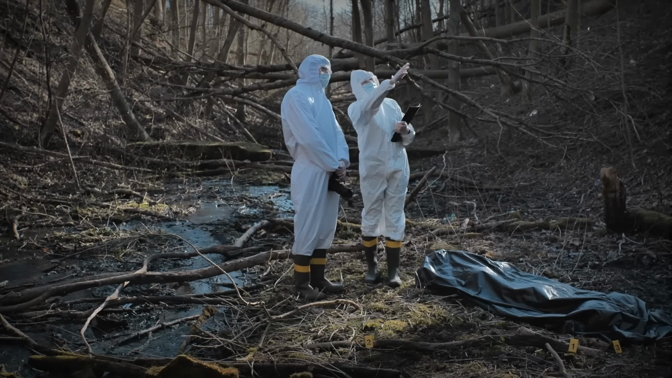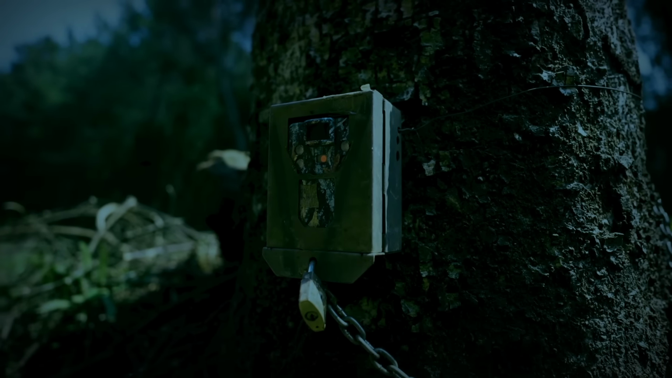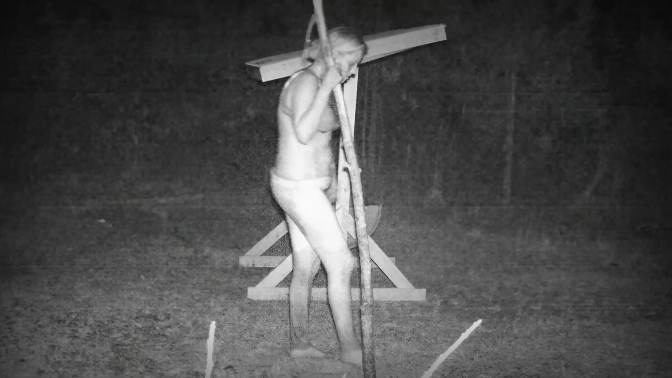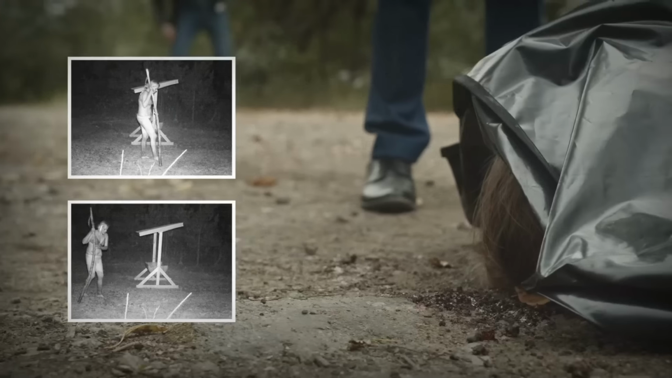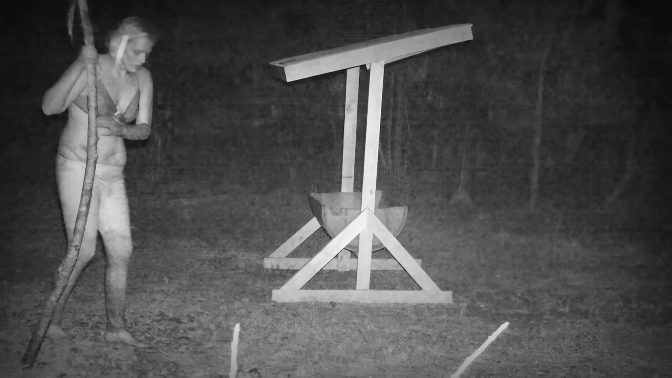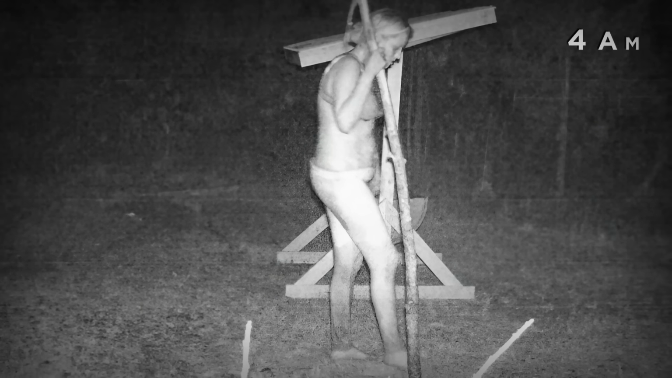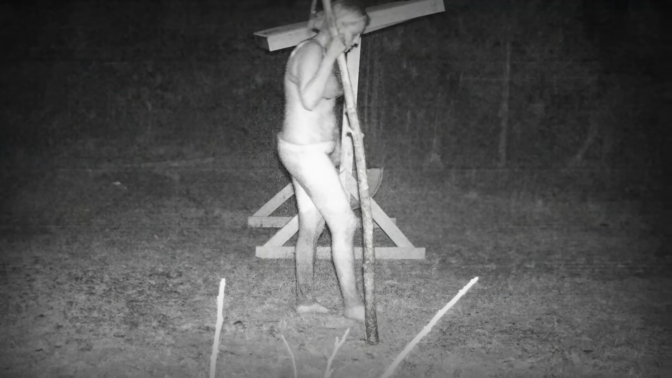Who she was and what happened to her might have been unsolvable, if not for a trail camera set up in the trees that captured these unsettling images, which would prove to be the last ever pictures of her alive. The pictures, snapped 6 months before the discovery of her remains, show the woman stumbling through the woods at 1 a.m. and then again at 4 a.m., wearing only underwear and leggings and using a stick to walk.